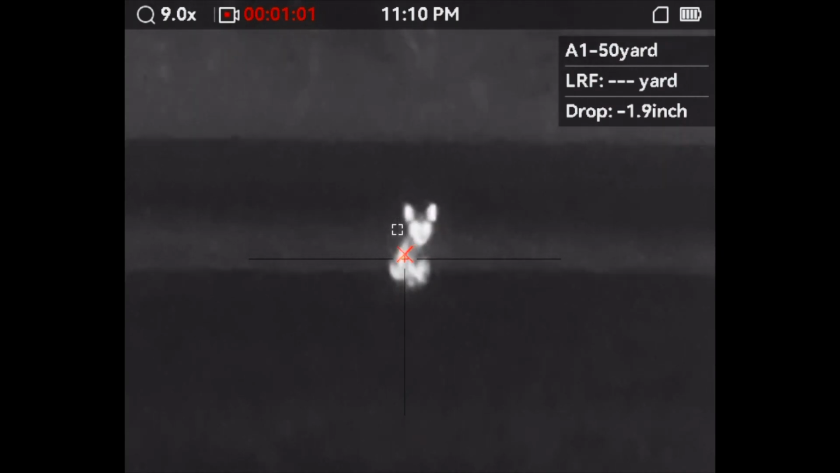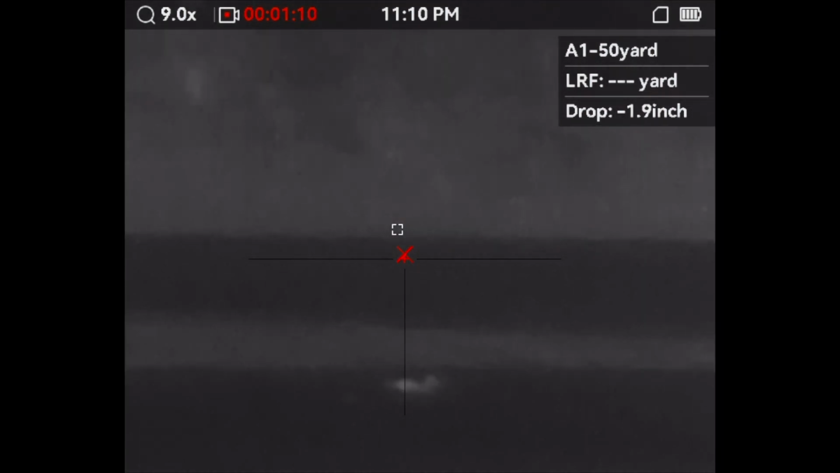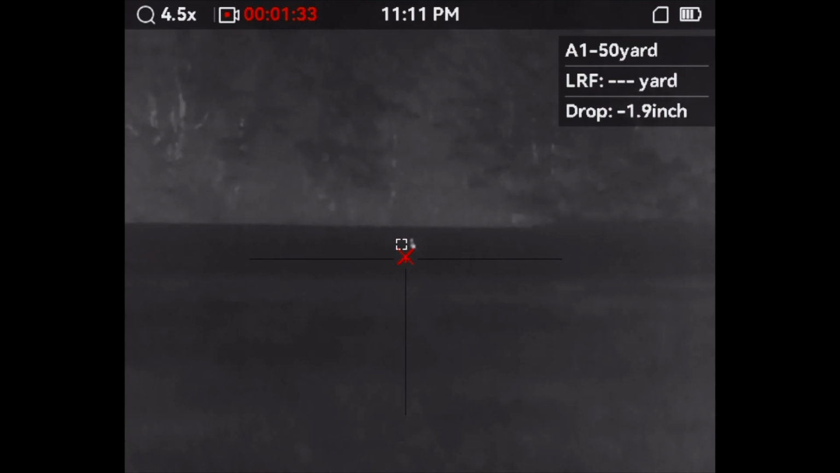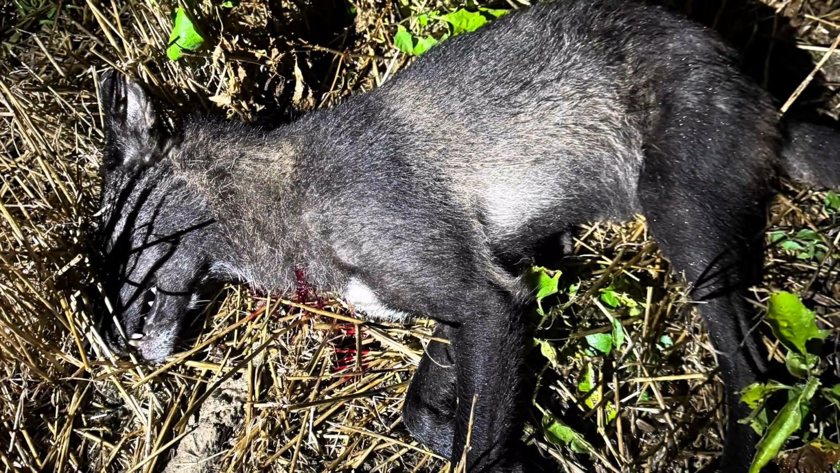Nope. Okay. 1, 2. Double, baby! Oh, no you didn't. He ain't stopping there. Take a fucking thing now. Oh, dang it. Oh, I seen the smoke on that one.